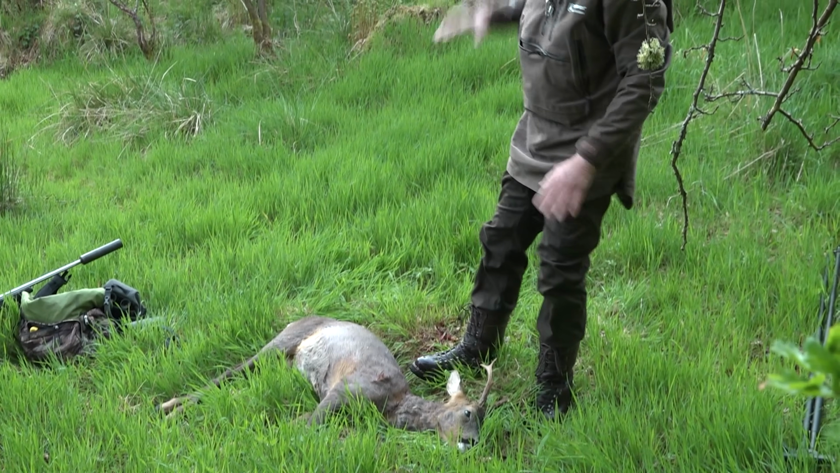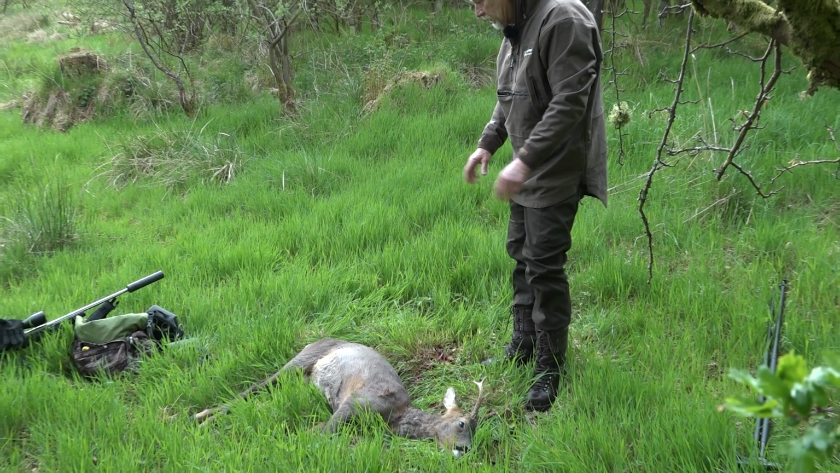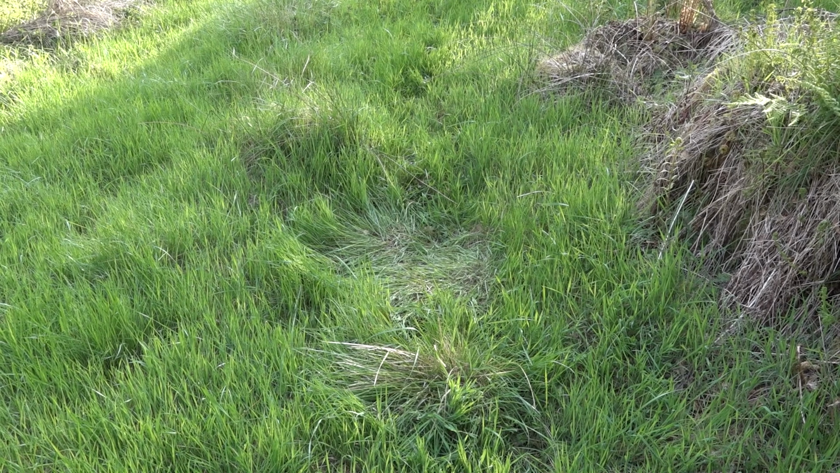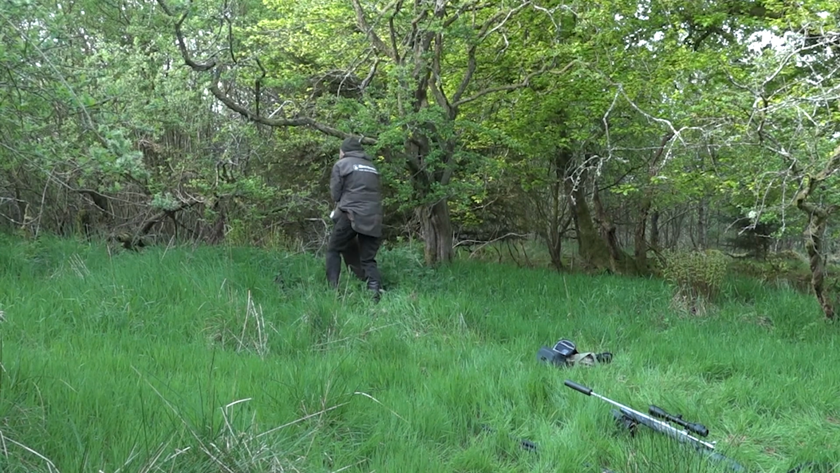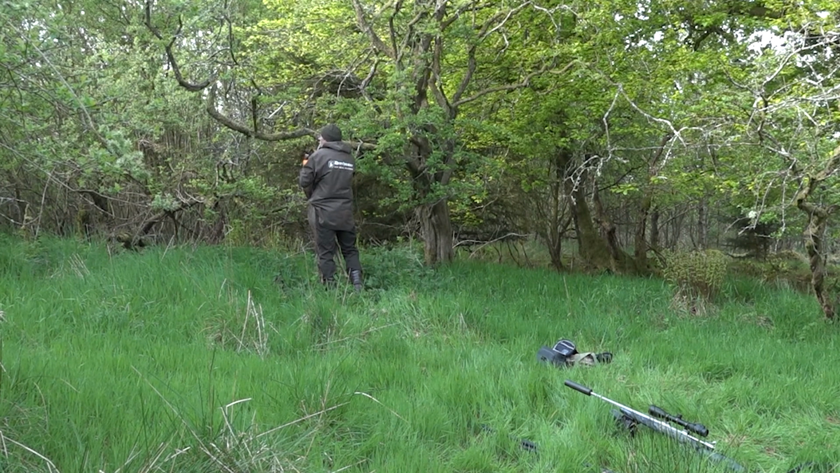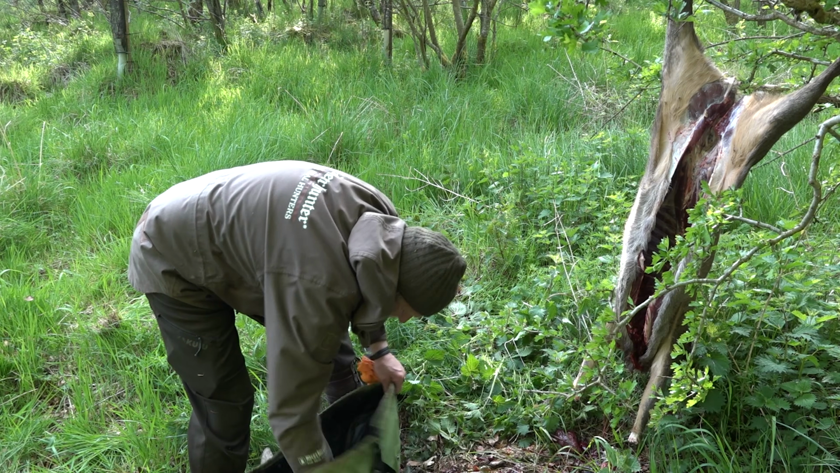Massive blood loss, straight down. He never actually moved from the spot. He'd actually been couched, there's a couch there, so he had probably just got up and started to mark his patch. Really handy because we've got a lovely tree here now for a suspended Grolloch, and a short distance to get back to the car, which is just there.